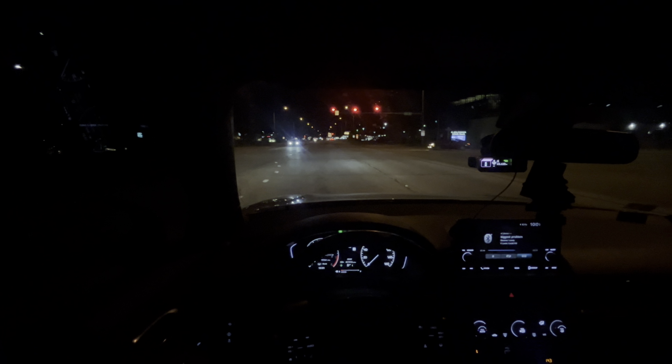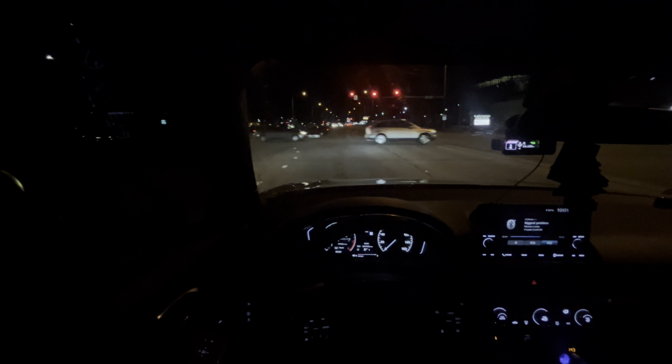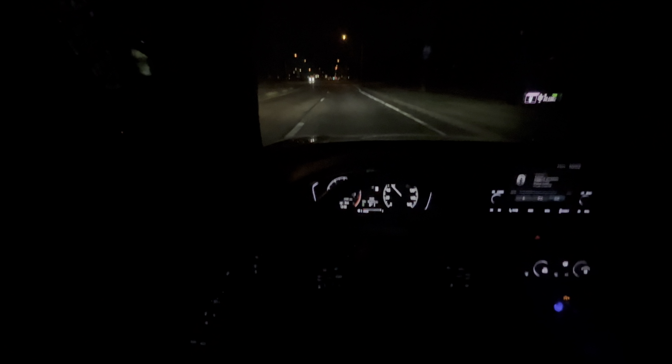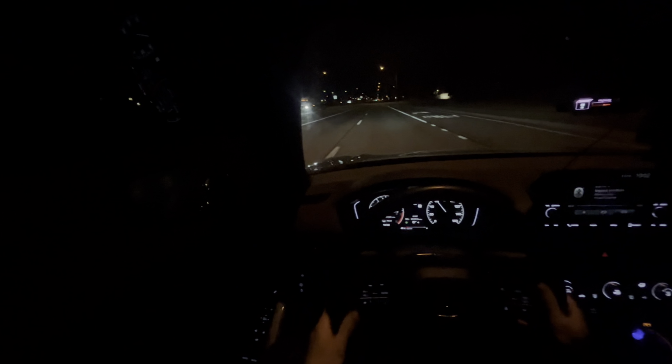That's a clean Beamer up there. I wonder what it is. We'll see. What is it? Oh, E92. Pretty clean. Simple.